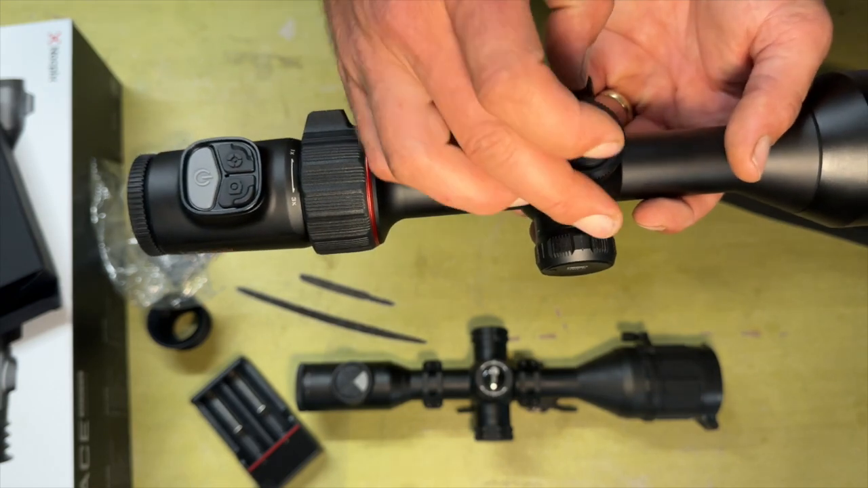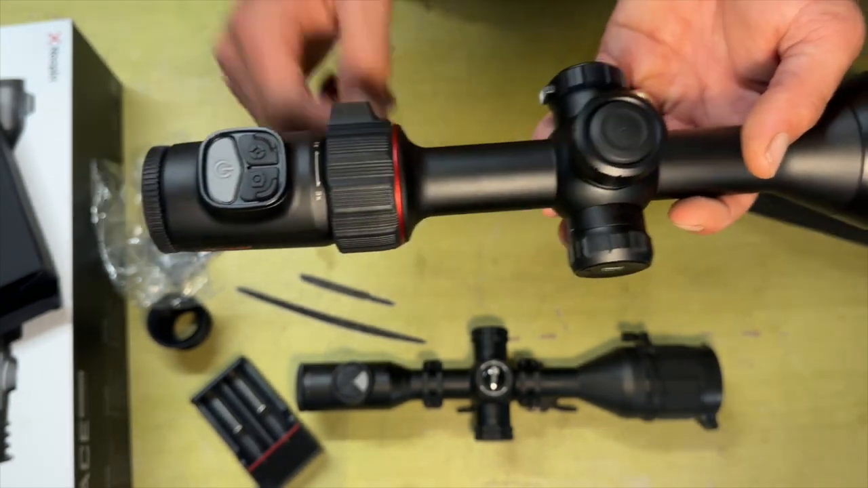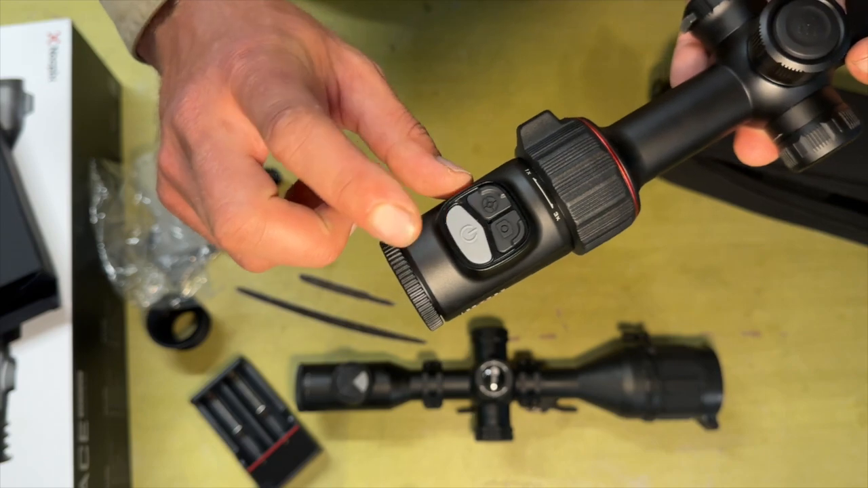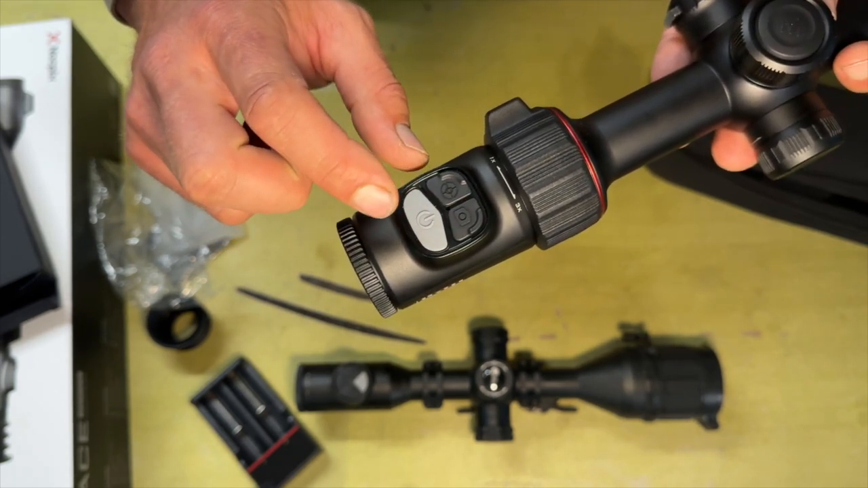But if you want to do a digital zoom from the home screen, you can just turn that, same as on a TS60, to zoom in and out. So on the back here, we've got 3 buttons as well. We've got your power button, your range finding button, and your record button.